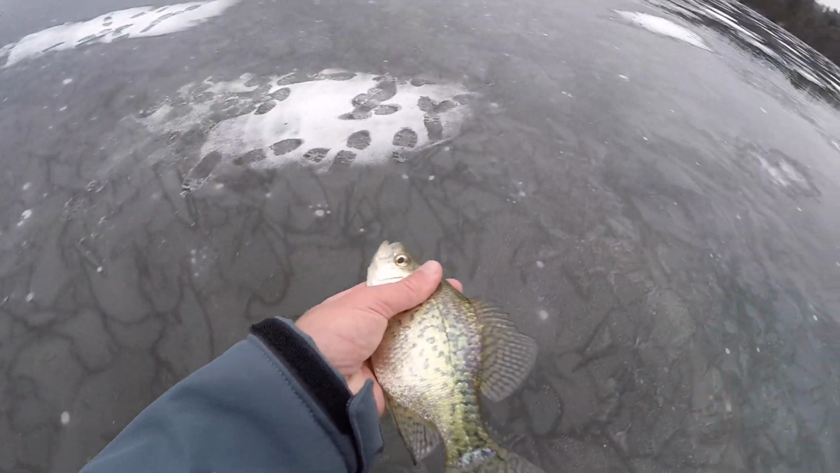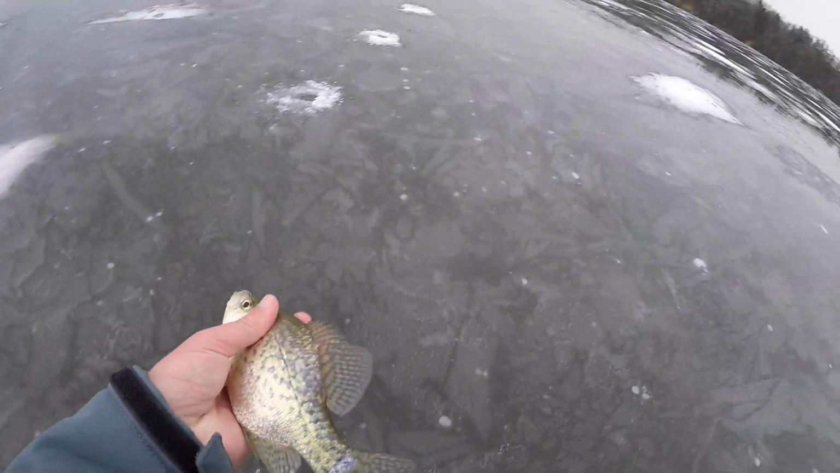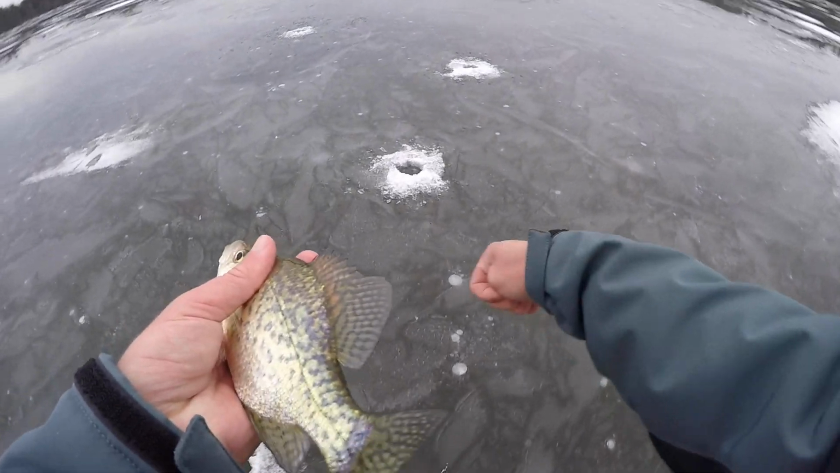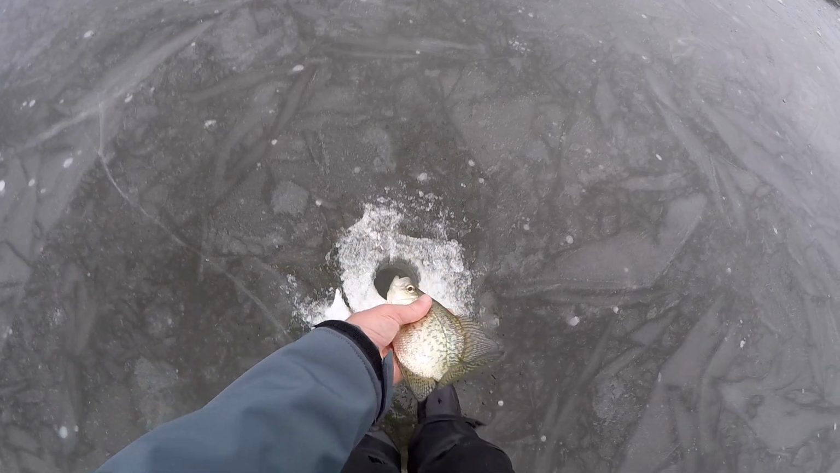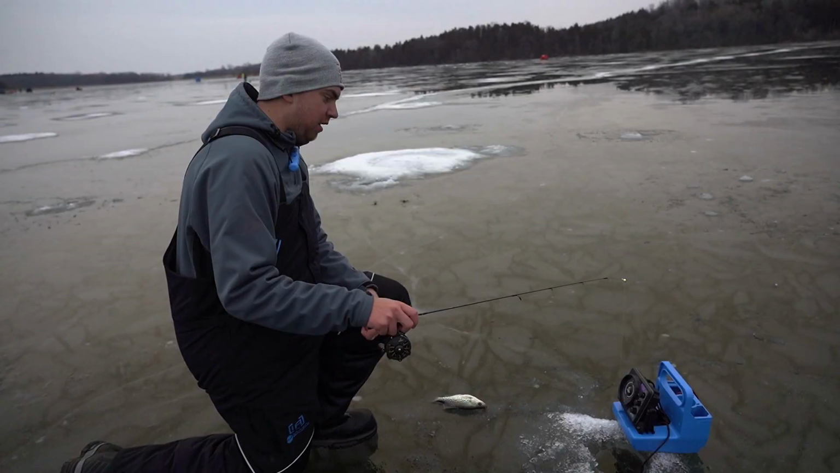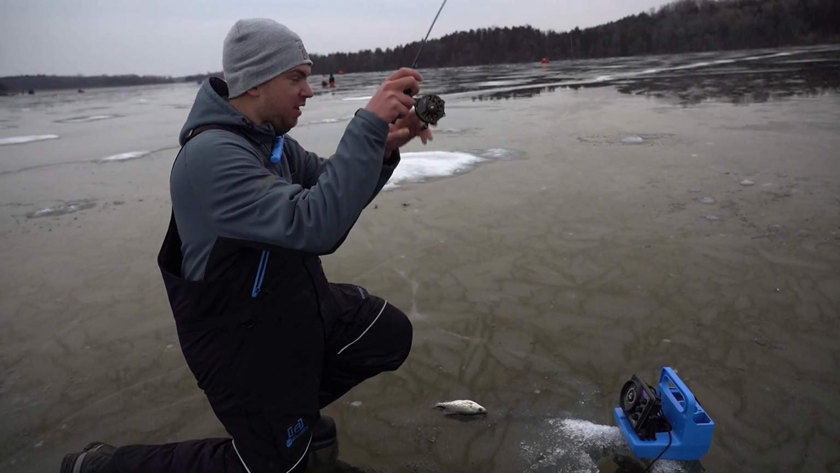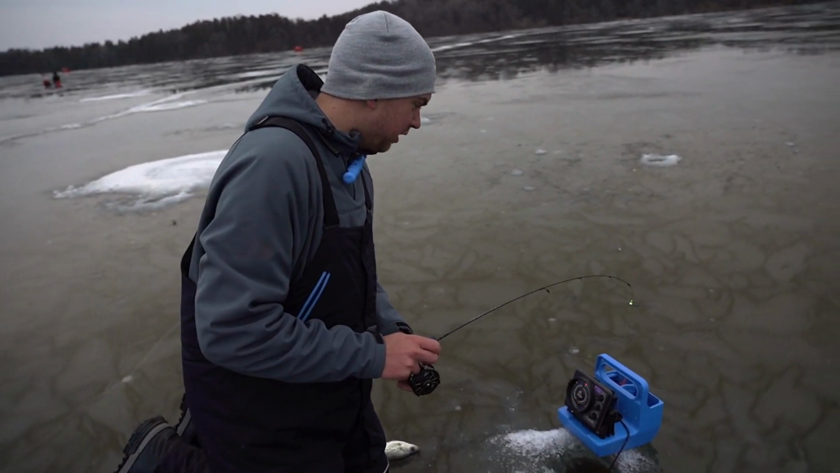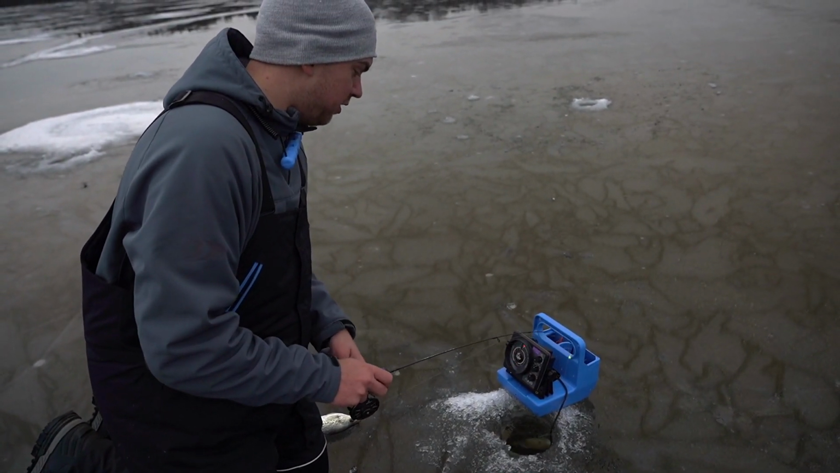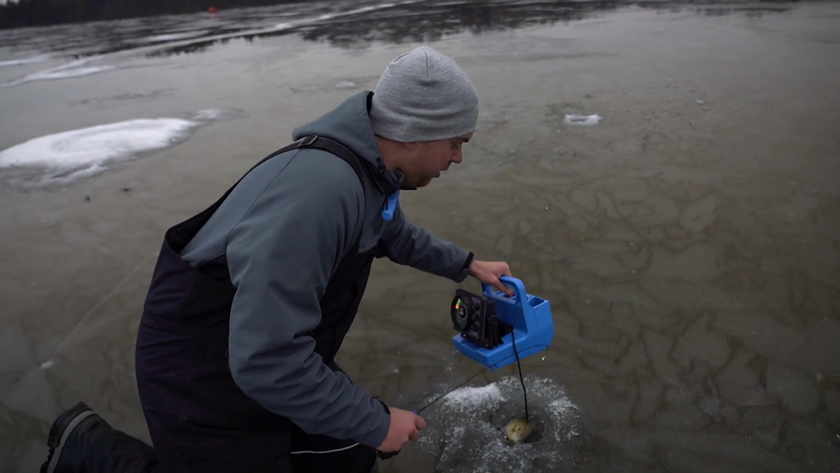I cannot emphasize enough, guys, how important it has been for Panger and I when we catch these fish to take them 30 or 40 feet away to release them. It's helping so much. God, that was just the most delicate bite. It might be a decent fish. Oh no, it's a little bluegill.